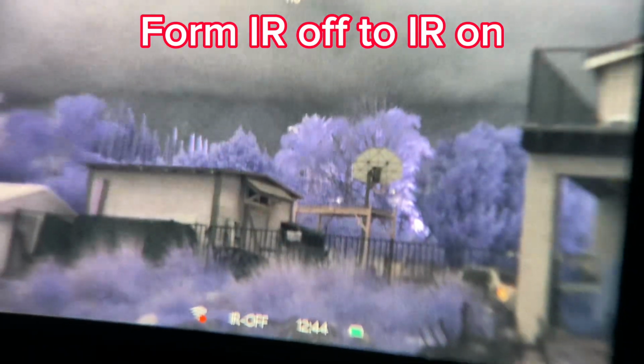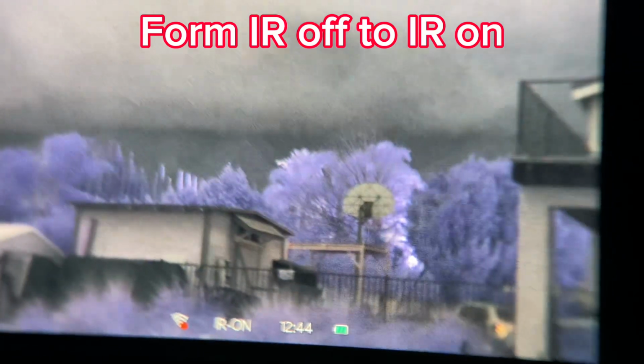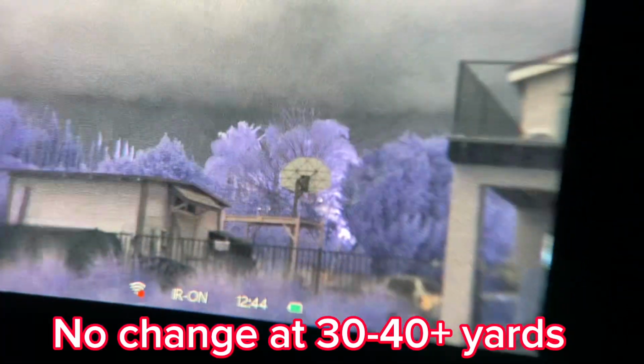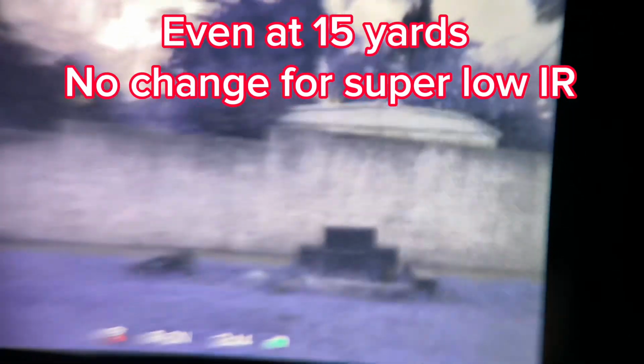So here we're at about 40 yards from that basketball hoop. You can see the back of that basketball hoop. Now we are from IR off to IR on. Nothing happens. 30 to 40 yards, or 40 yards plus, about with IR on. Just IR on, no change there at that wall, with that very super low IR on mode.